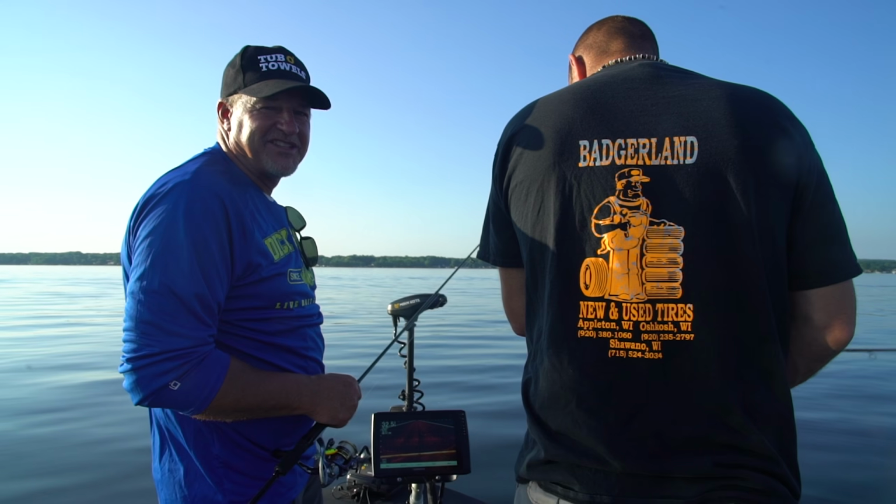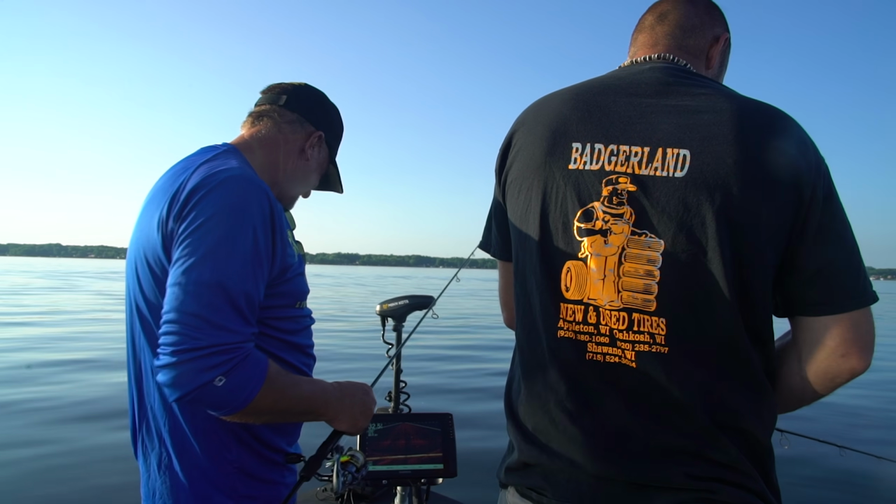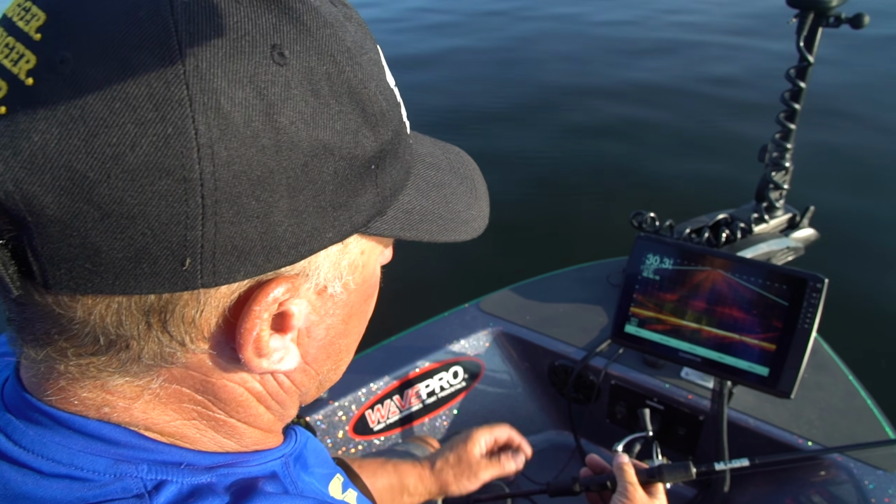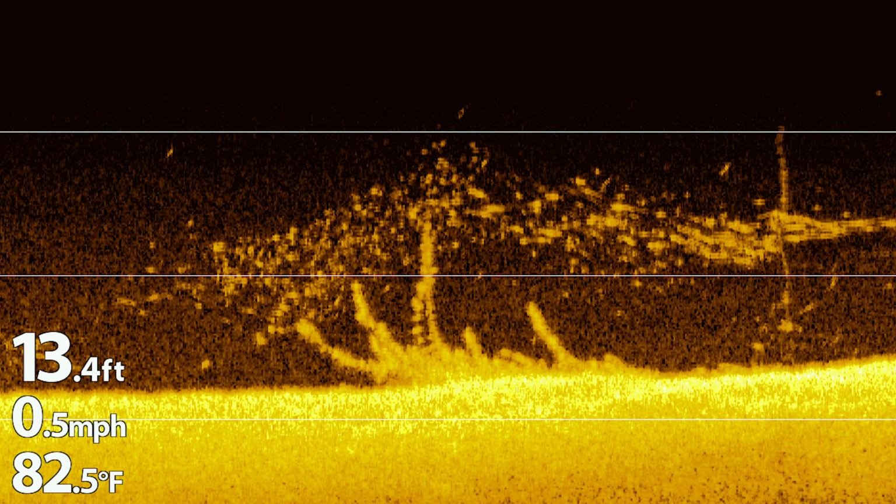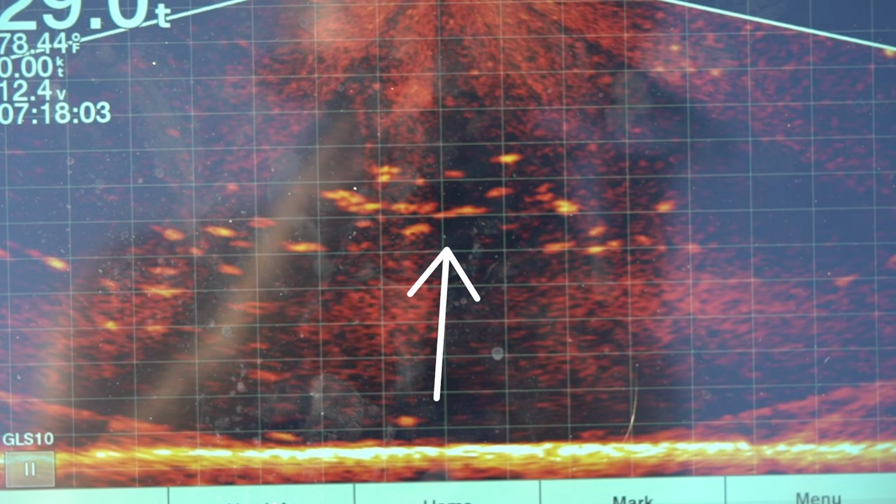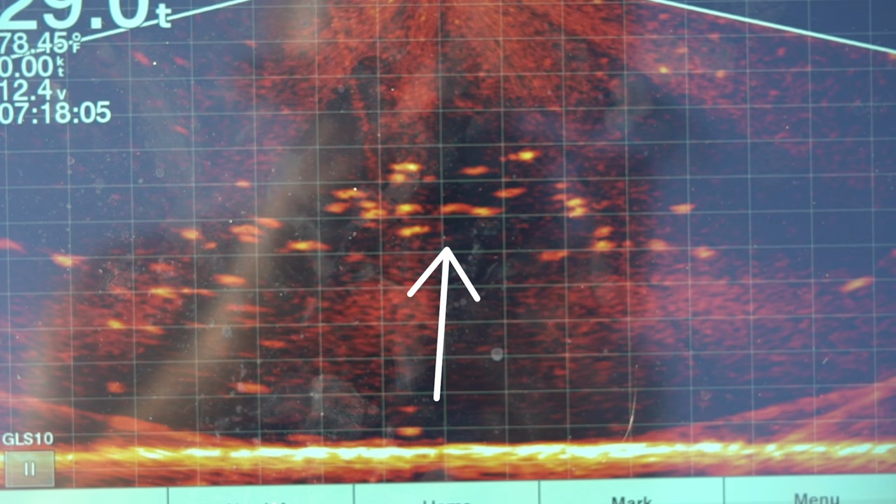I'll tell you what, it's called the Panoptix Fever. You know, for me, it's key to use good electronics, and there's no doubt that between the Humminbird side imaging and the Garmin Panoptix, this is our live scope. Like, these are all fish. See, we're starting to get into a school. You can see they're all suspended off the bottom here.